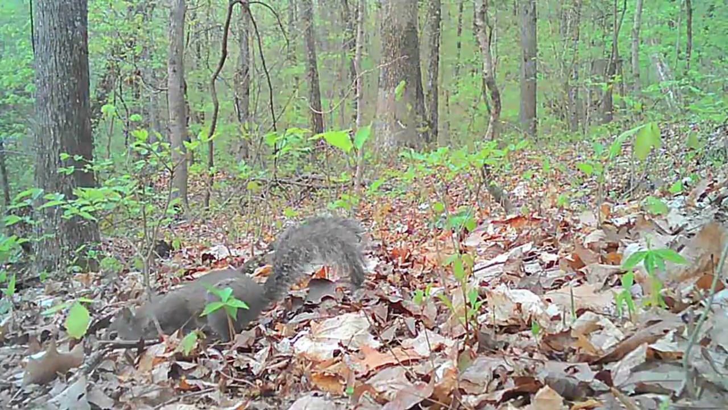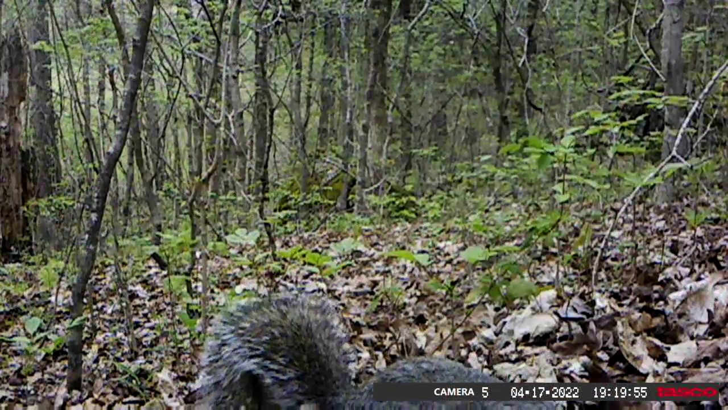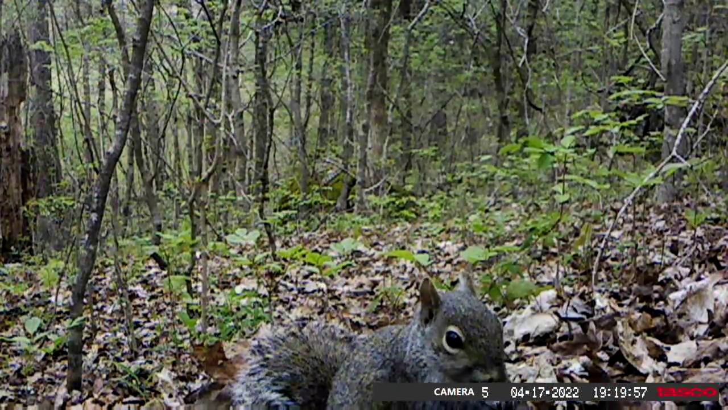And here's the most peaceful part. Watching the little squirrels work these woods.